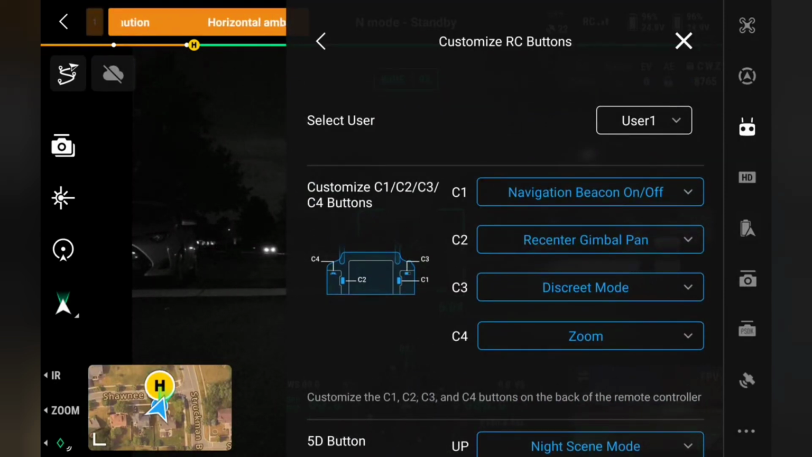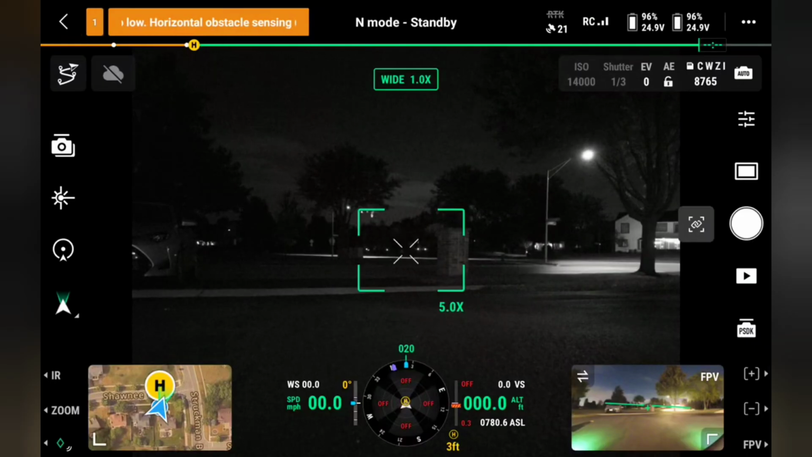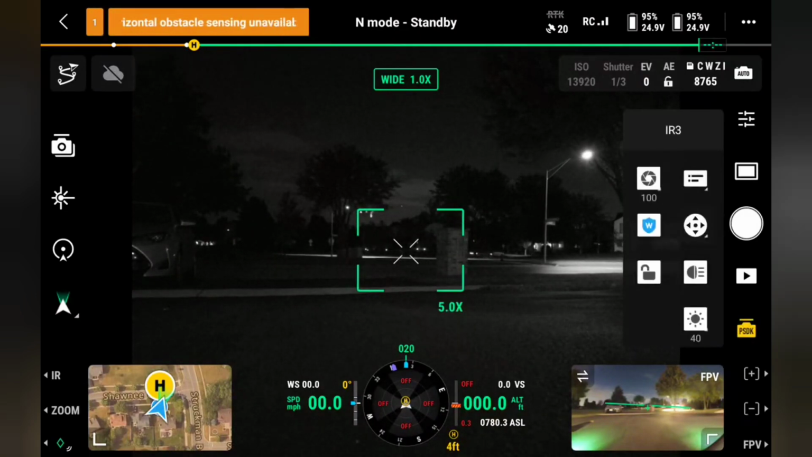I think I've got everything except for the zoom, and I think the zoom is important, so I might have to go in and see this. So let me just see if... So let's see, I'm going to go in here.